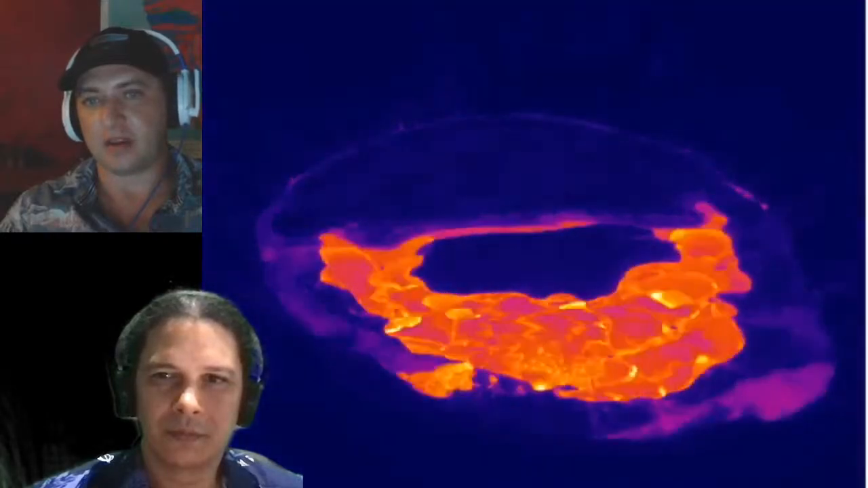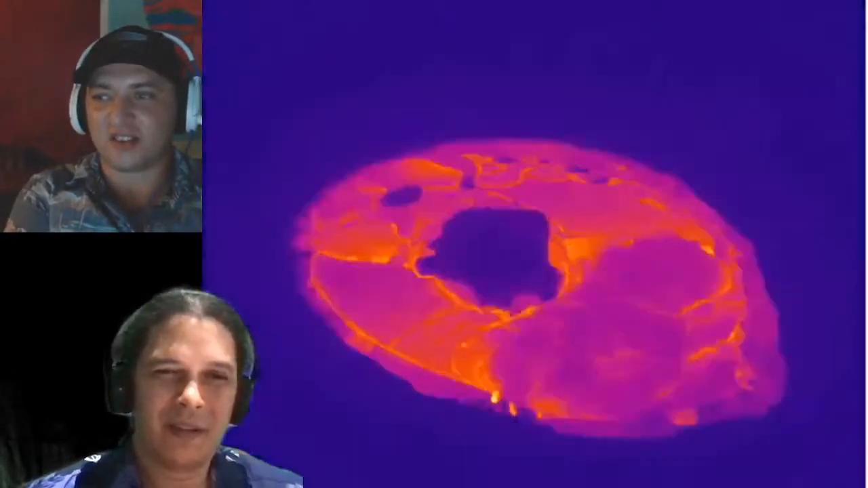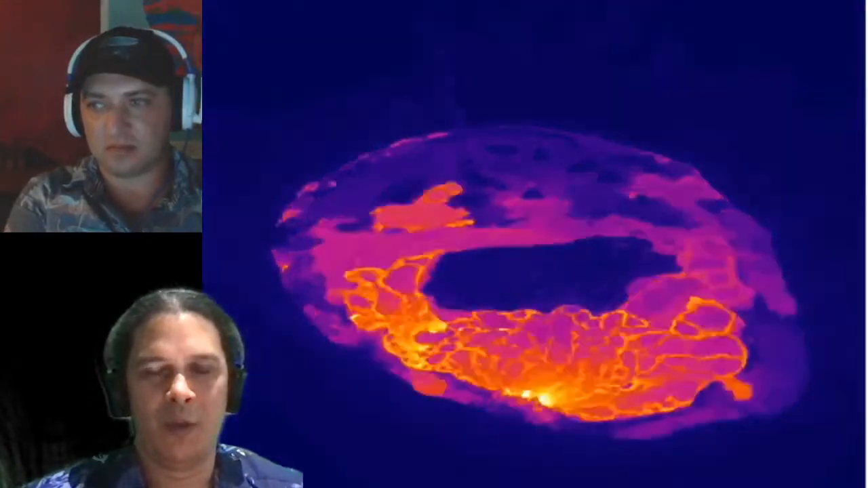And I still believe there's still little street segments that you can see. There's a little bit that survived in the end, yeah. Just a little bit, but most of it got destroyed. Yeah, and that was because of the long-lasting sustained eruption of Pu'u'o'o that went on 35 years.